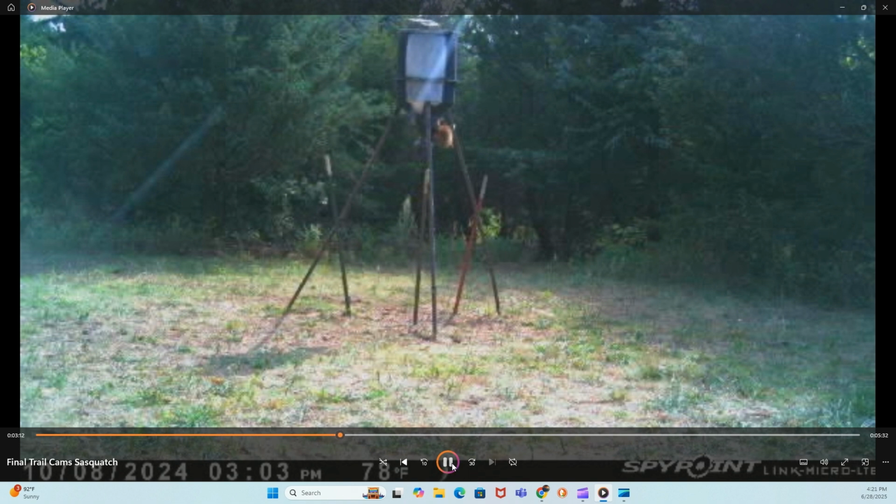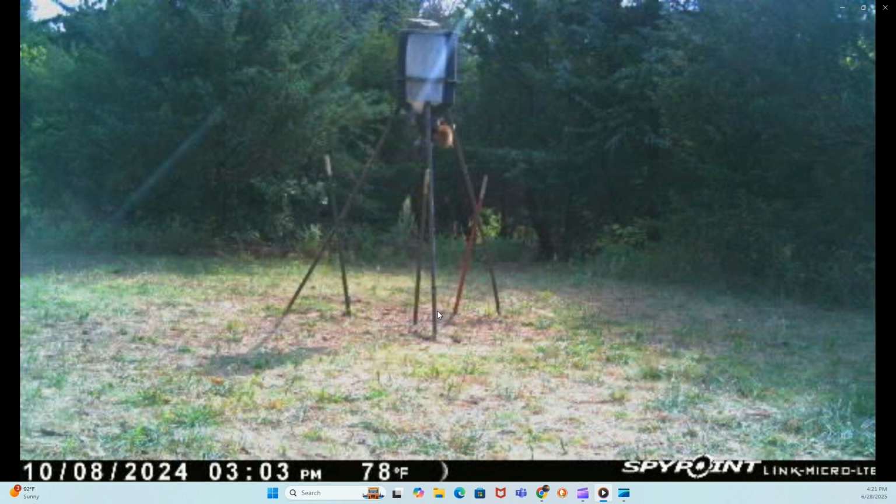But this is another one. This kind of happened during the day. You can see it's 3 o'clock in the afternoon. These little streaks came down. I have no idea what those are. It wasn't raining because you see there's shadow, and this is during the day, and I got nothing for that. That was bizarre, those streaks, and these cameras are fairly new, so there shouldn't be anything on the lens.